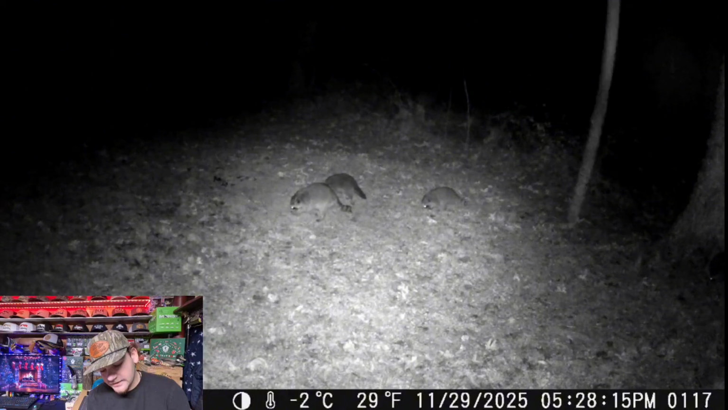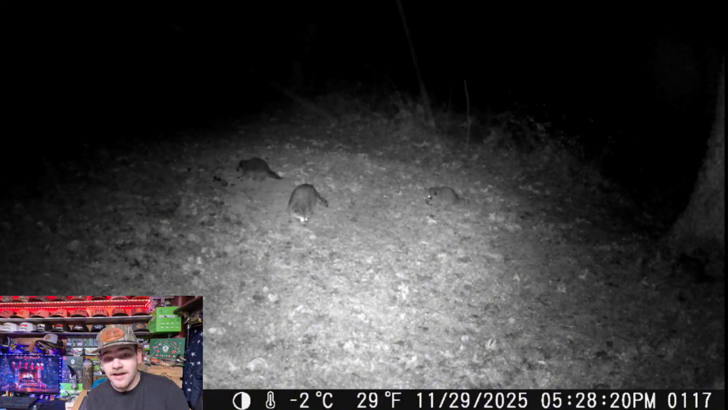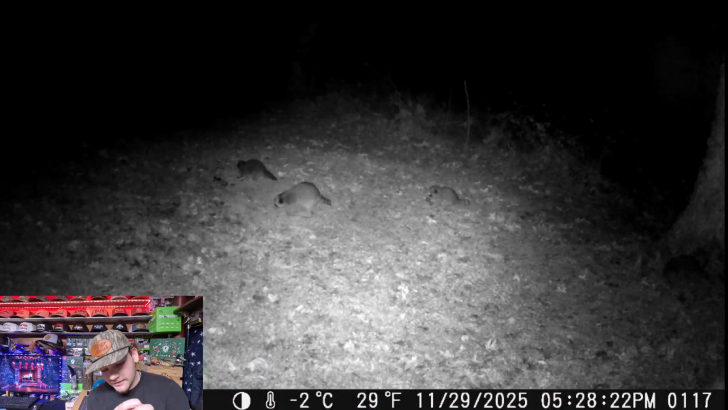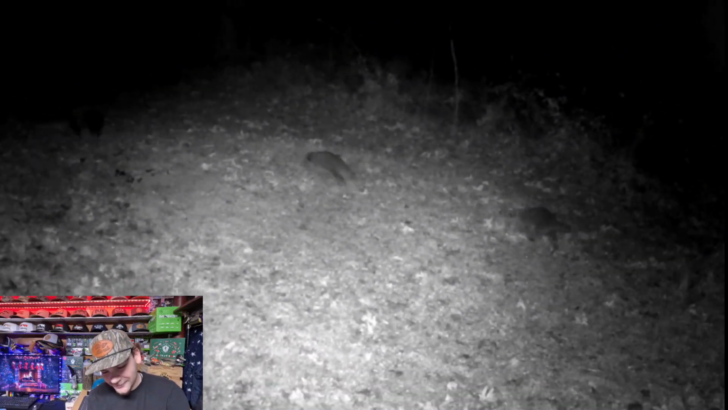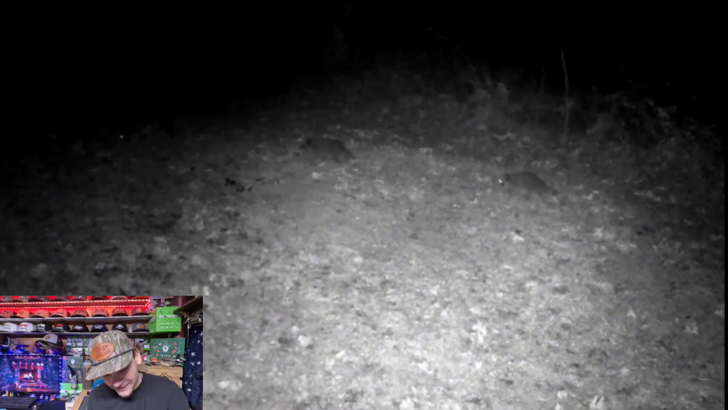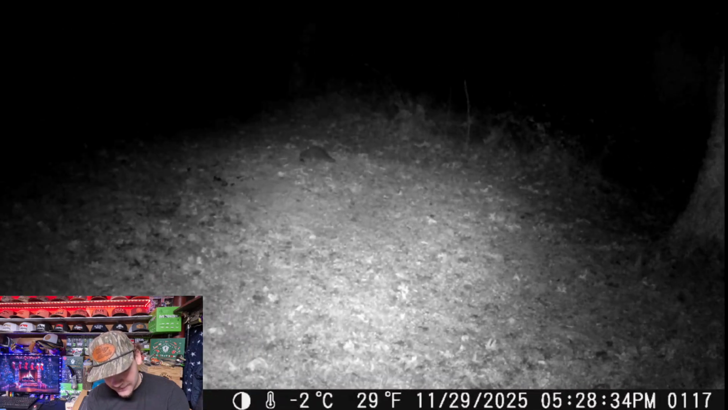This is the night at 5 p.m. Actually, this is at 5 a.m. It looks like the mom was back with her babies. Oh, there's one coming out of the corner right there. They're tiny too. Y'all just looking for food at 5 a.m.